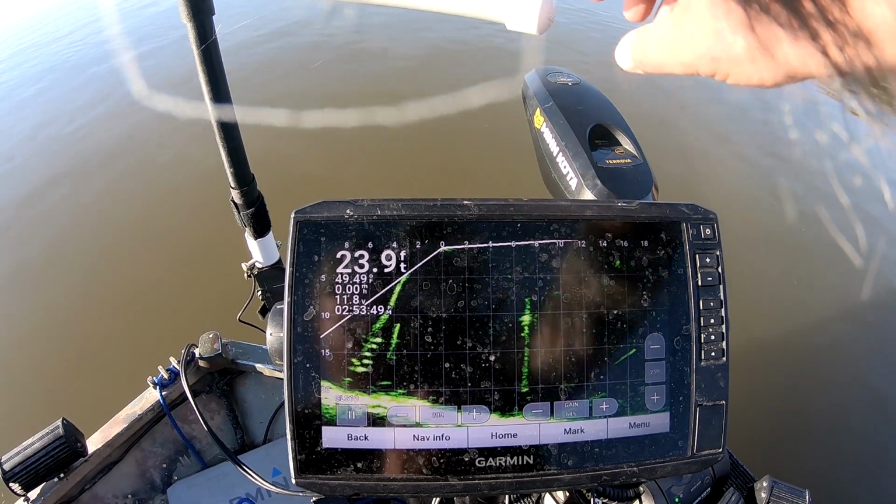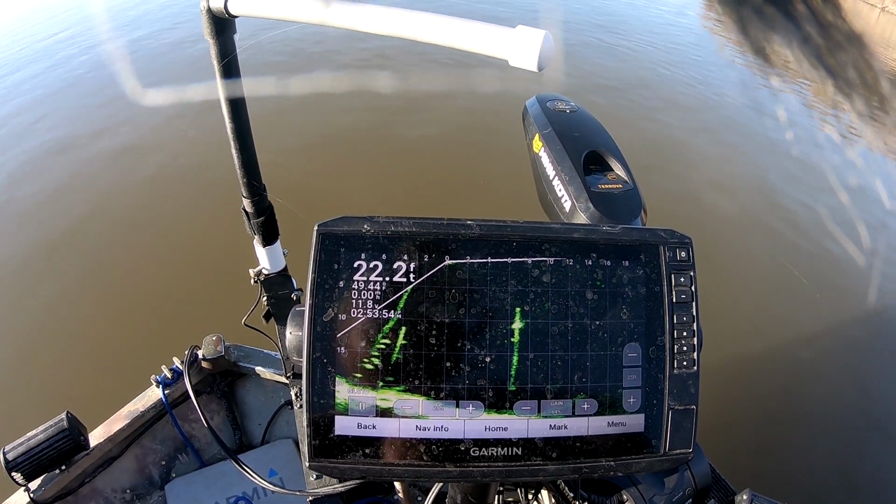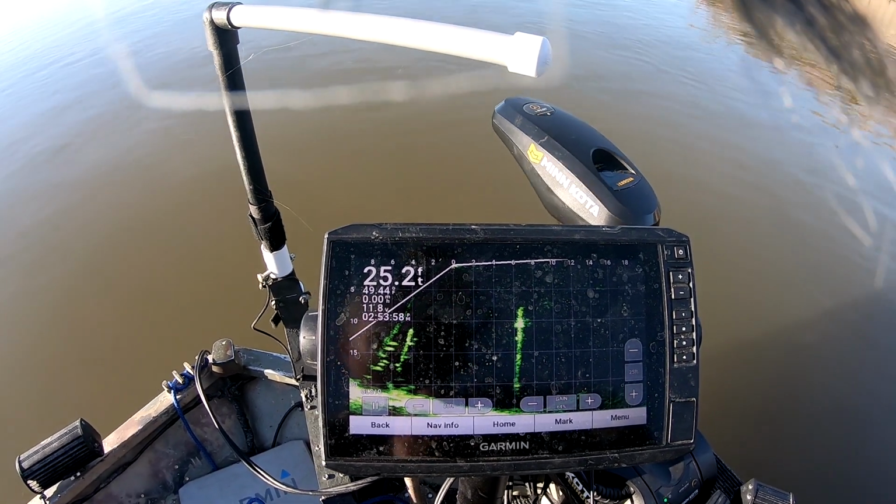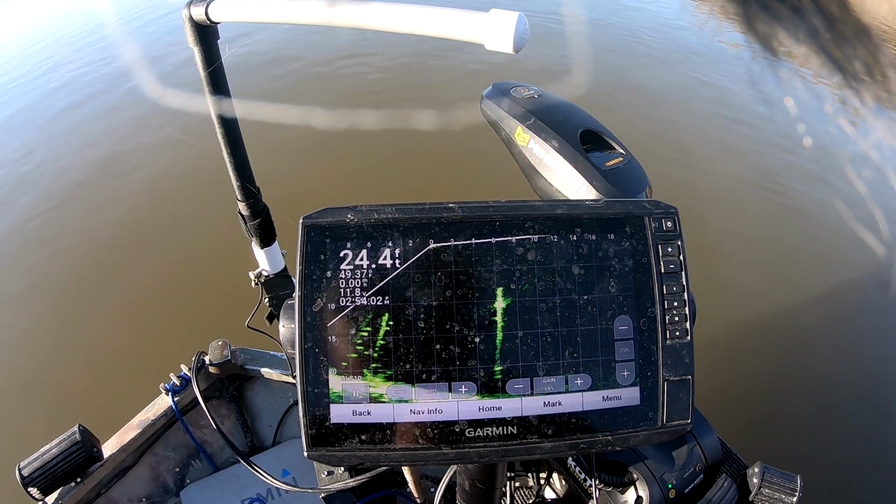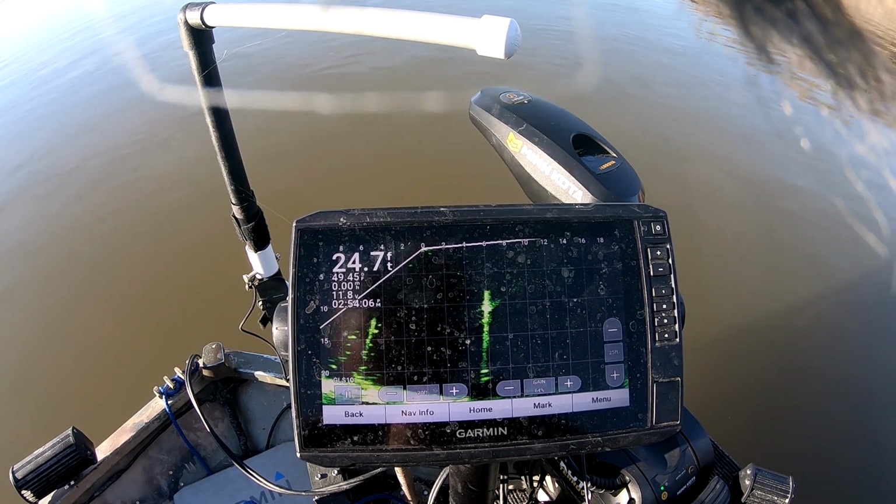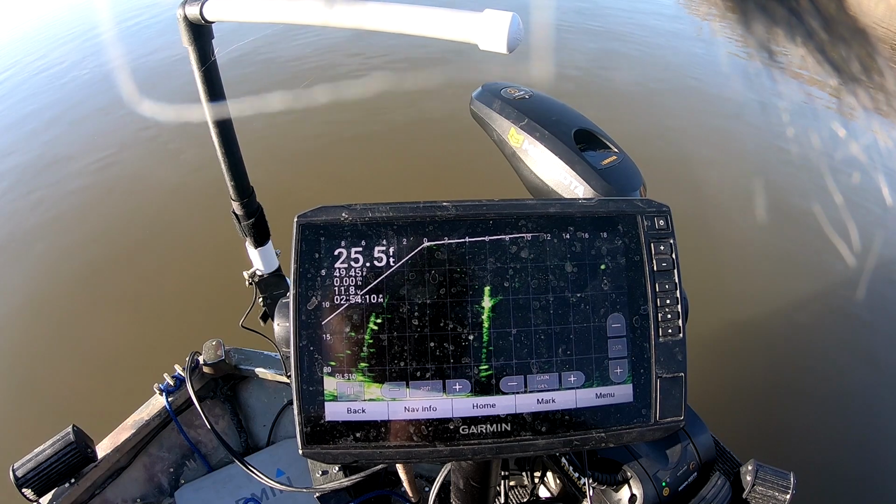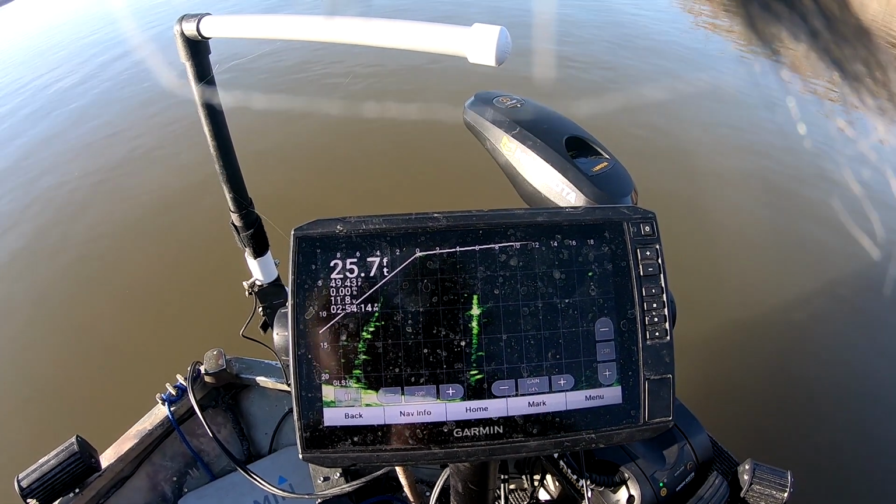I like mine on a pole rather than a trolling motor. That way when I spot lock, my trolling motor can turn or whatnot and I can stay focused where the fish are. You can see my trolling motor's turning now, but this hasn't moved at all. It's just what you're used to. I'd say if you're going to crappie fish, you might like it better on a pole. I think for bass fishing and whatnot, them guys mainly use theirs on the trolling motor, a couple people I know. But yeah, let's get into it.